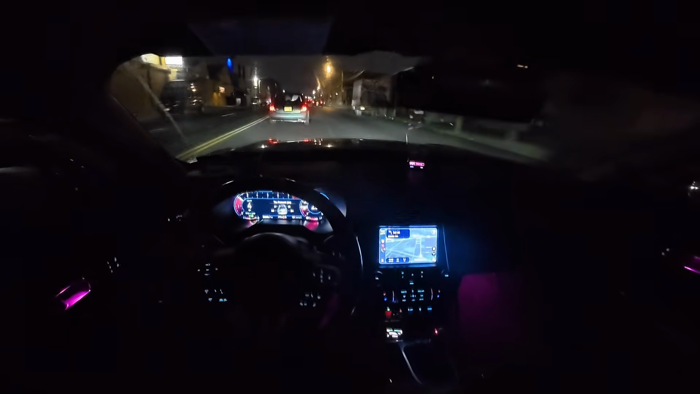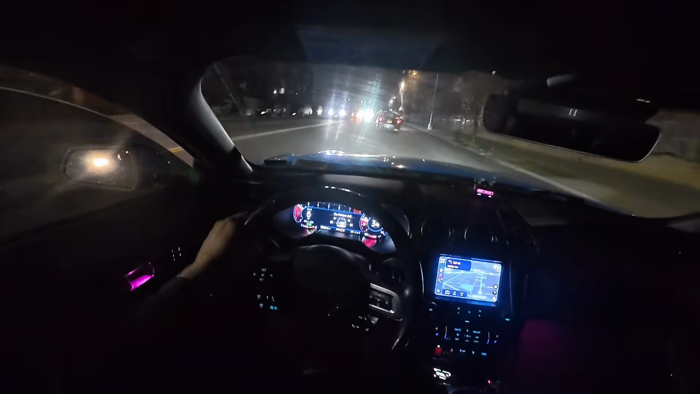I want a new setup on this car, and I want them to make the car look flush, because I'm tired of the camber too. I need to fix it, either get a camber bolt or a camber kit. I think that's what it's called.